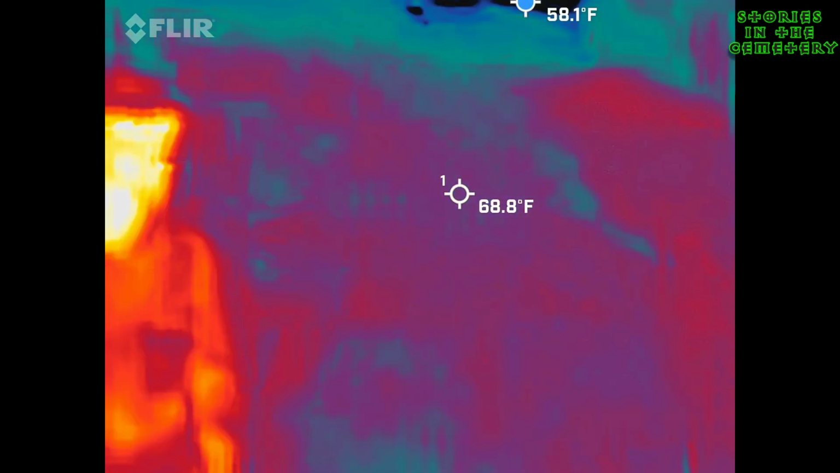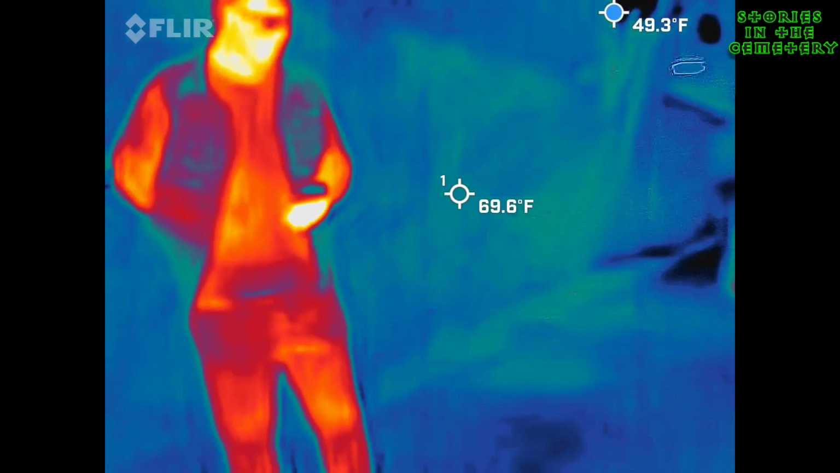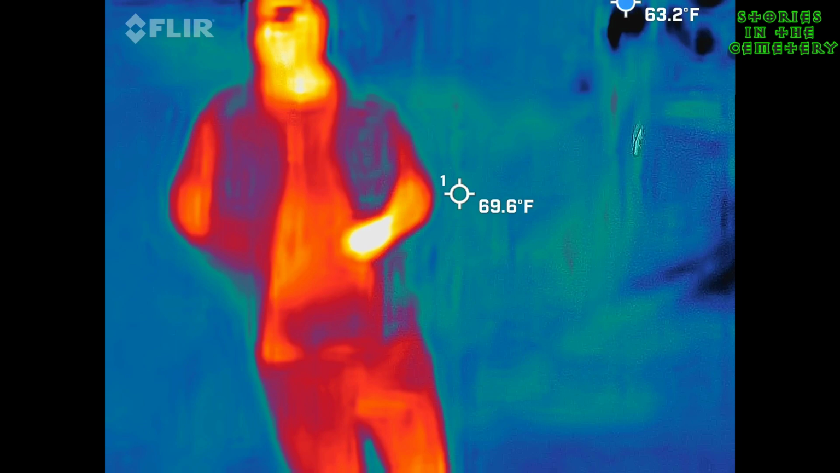We will have a small group coming this way, just so you guys know. It'll be about a minute or so before they make it here. But back to Dr. Ladd. Where was I? So Ralph was walking by.